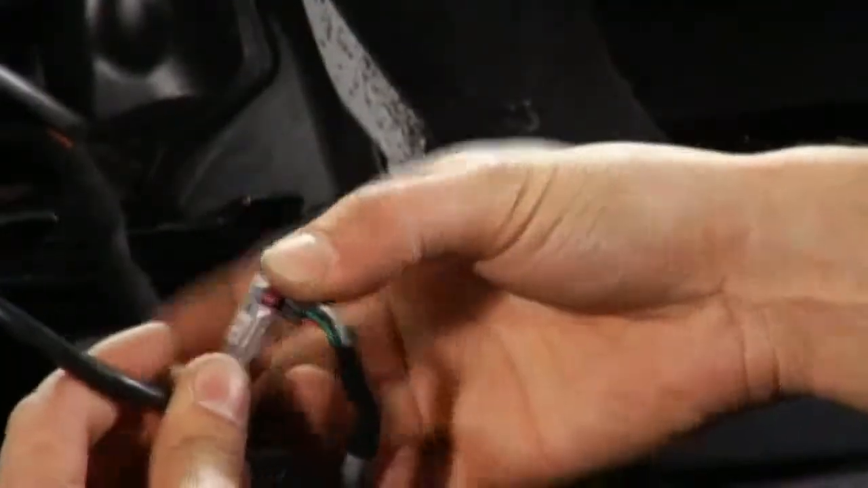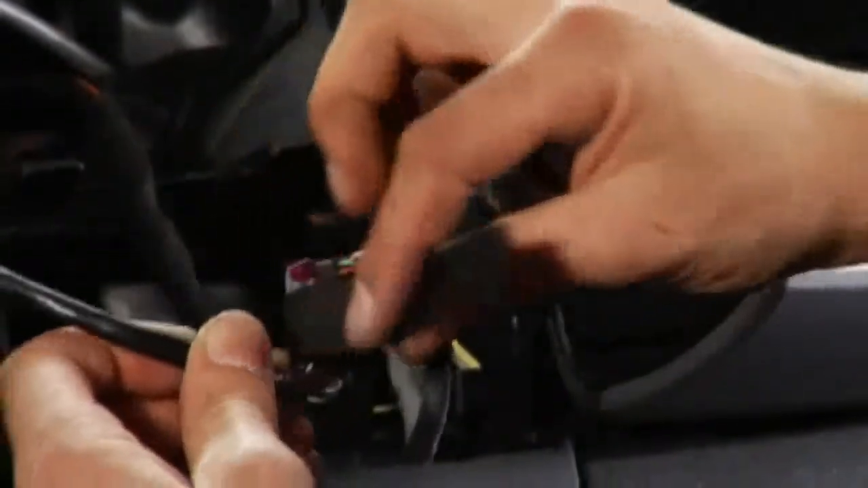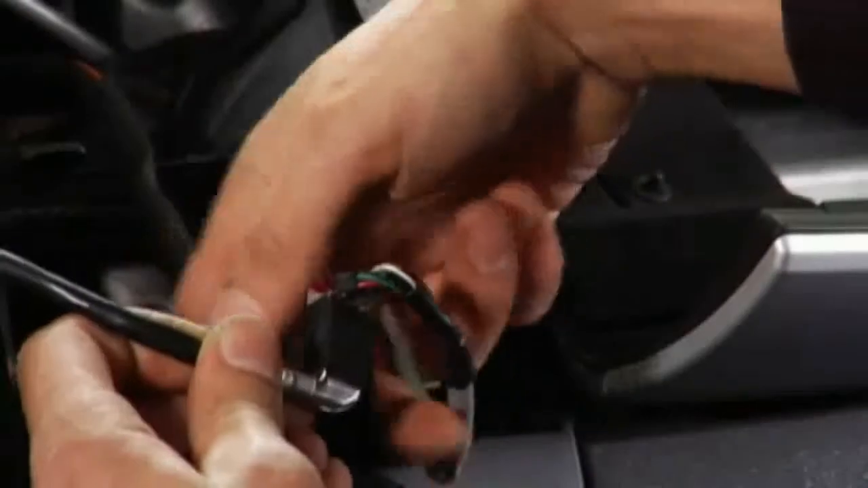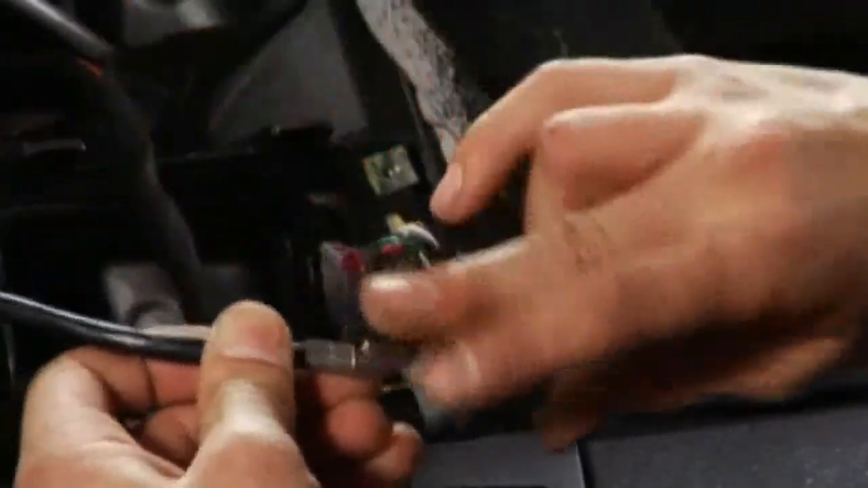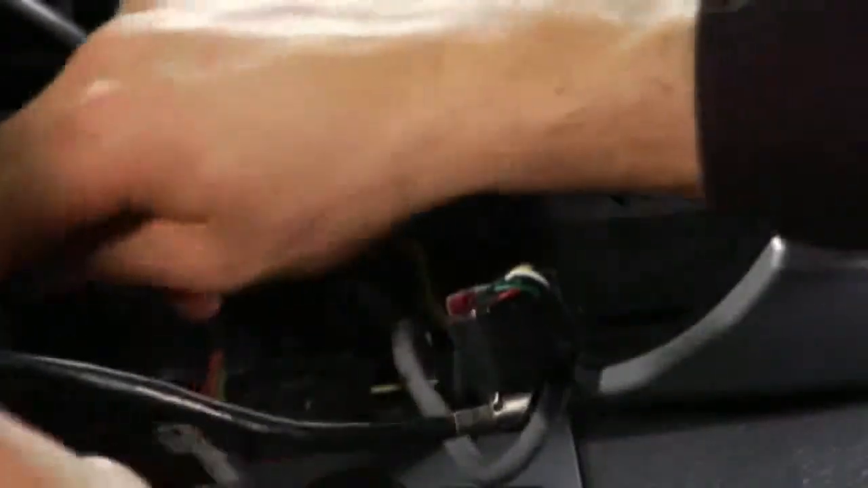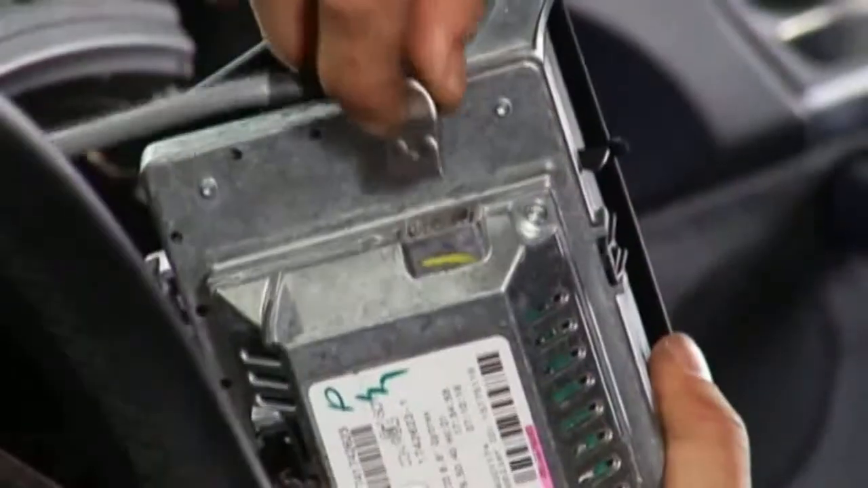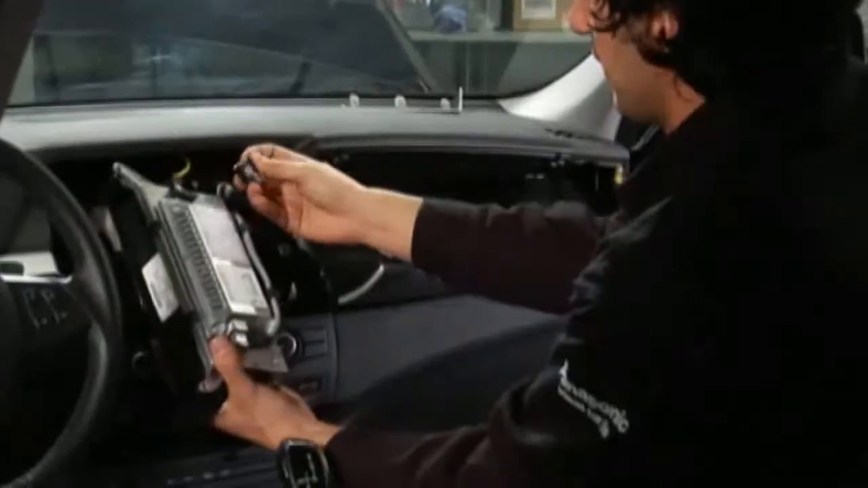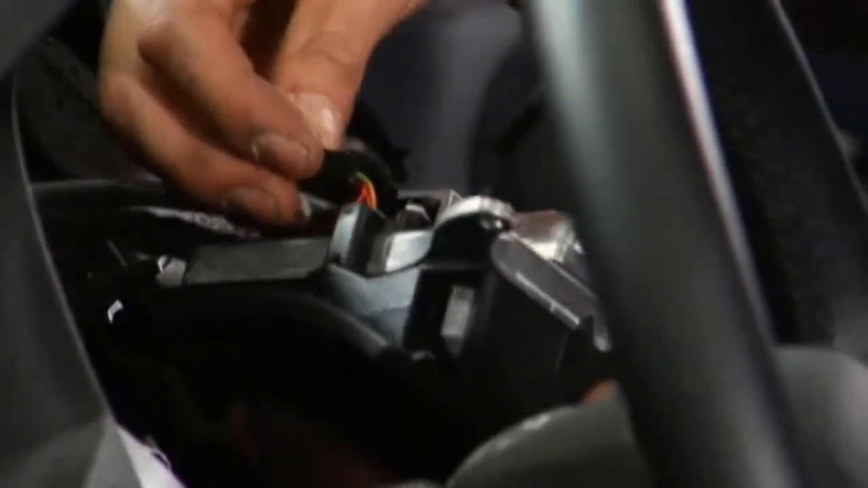The original iDrive cable that provides all functionalities of the iDrive system is connected to the interface cable of the nav TV. This way, all signals of the iDrive system are bypassed and going over the nav TV system. The interface cable from the nav TV is now connected to the iDrive LCD screen. Finally, the power supply of the iDrive LCD is reconnected.